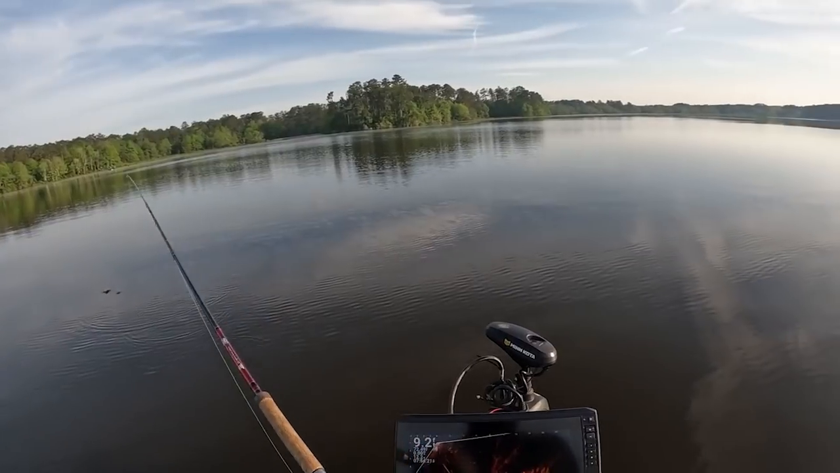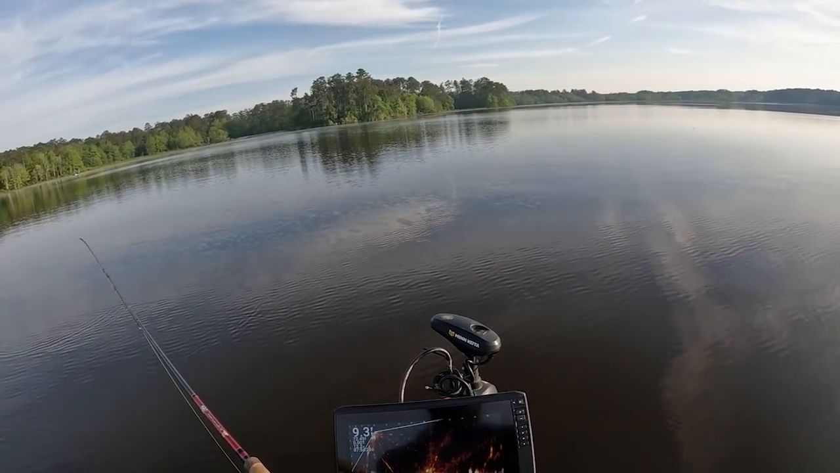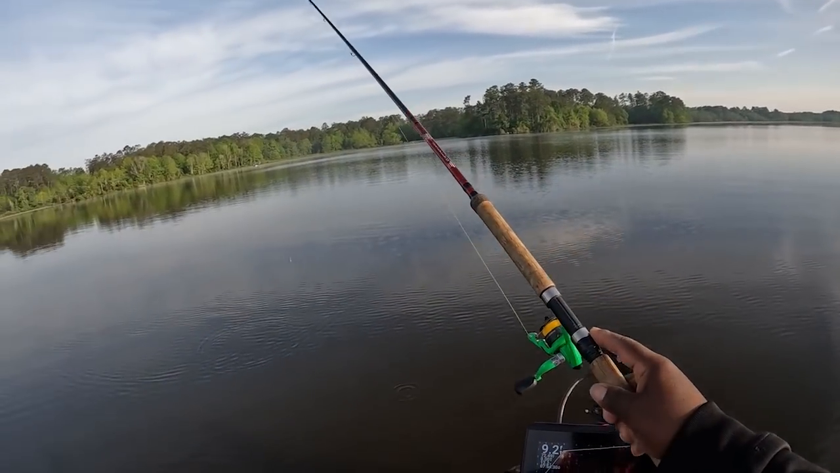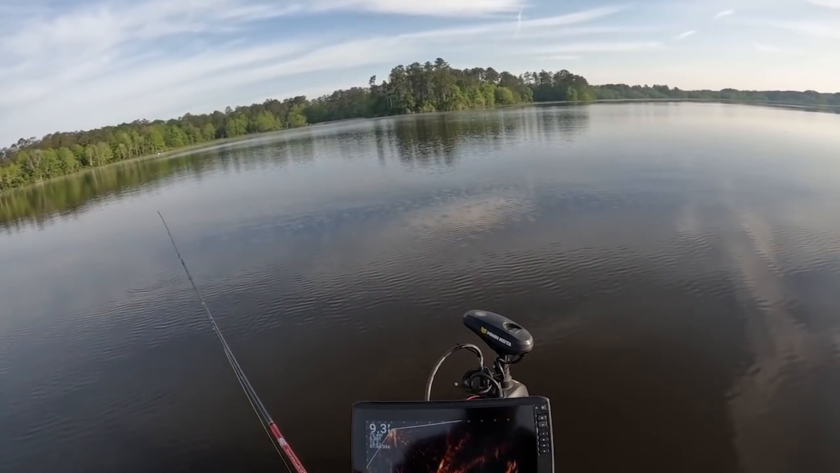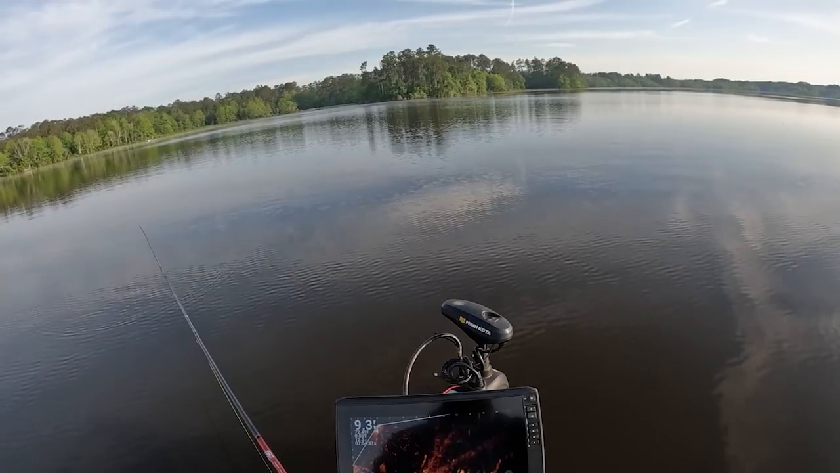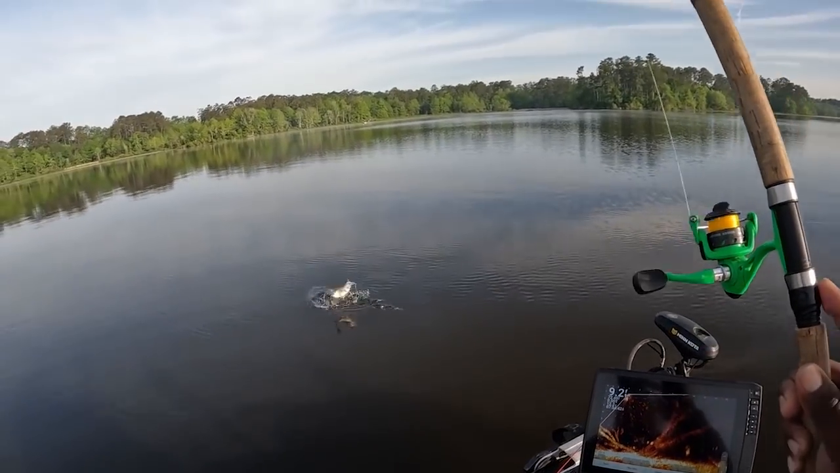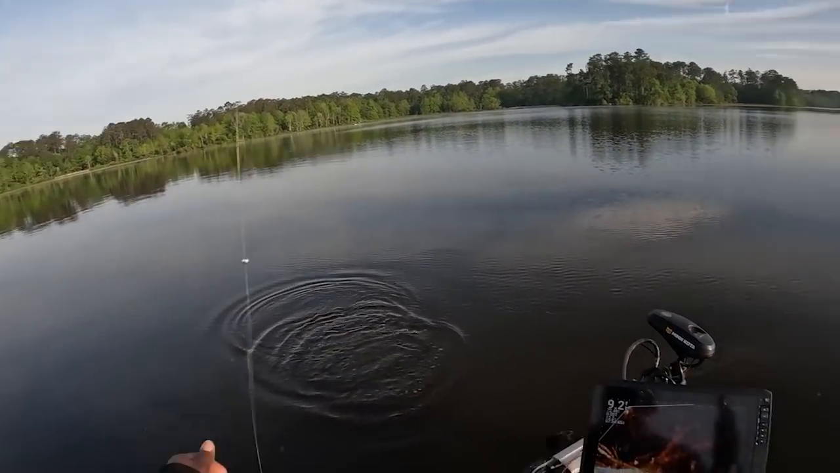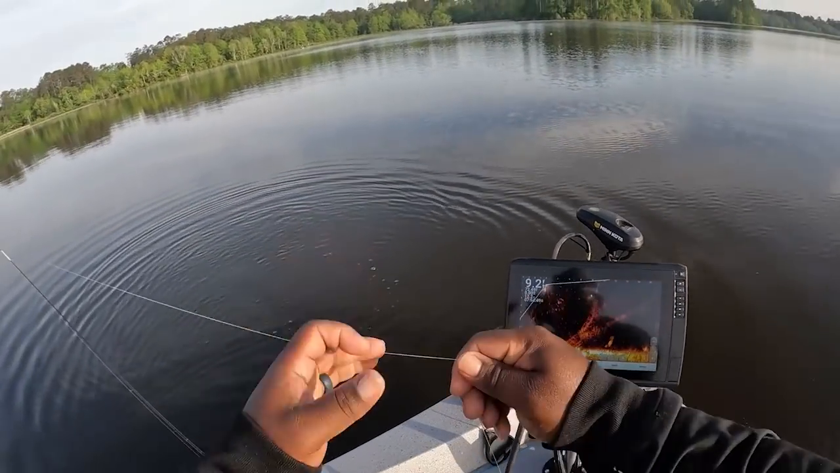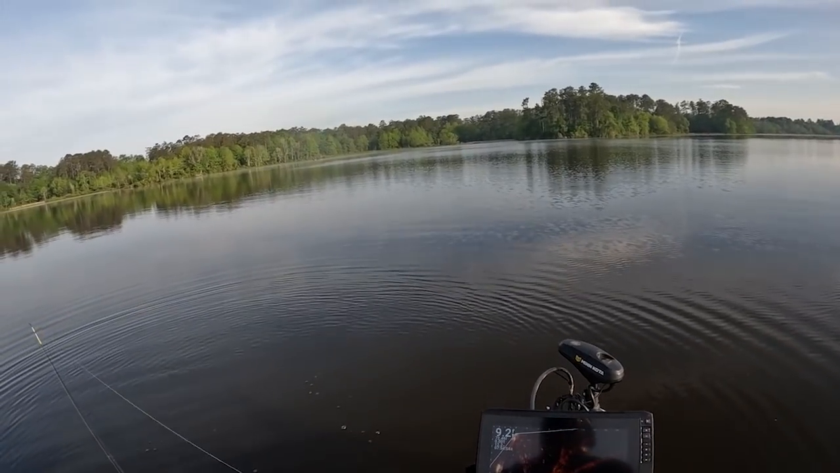Alright guys, so I decided to back off from them. I think I had too much pressure on them, even though they wasn't spooky. So I backed off and I just flipped to them, and I was able to catch one pretty quick. I mean, as soon as I backed off, I was able to catch one. Sometimes you just gotta move off of them, man. You just gotta give them their little space. Not real good fish, maybe some 10 to 12-inch fish, but some nice keepers. Pretty nice.